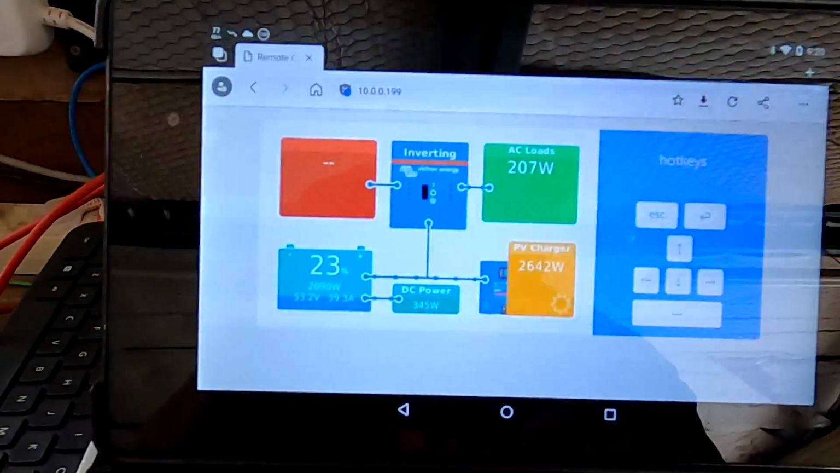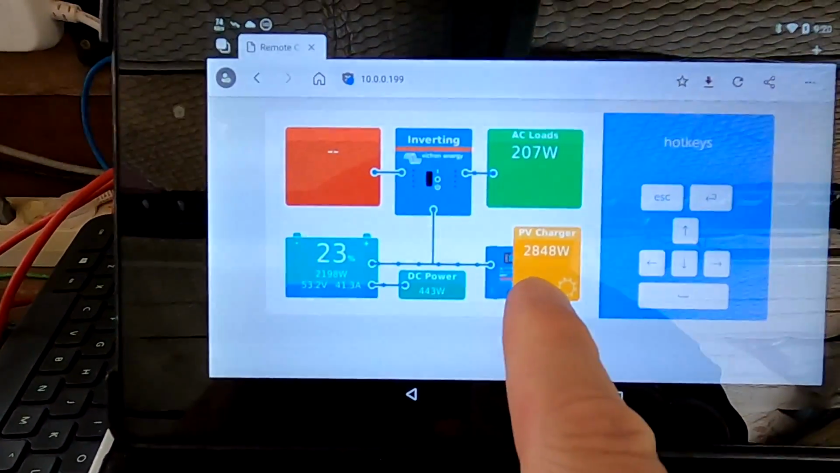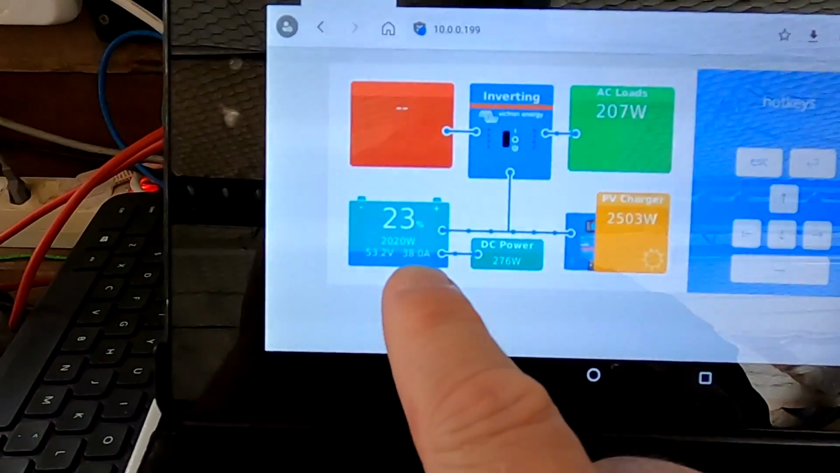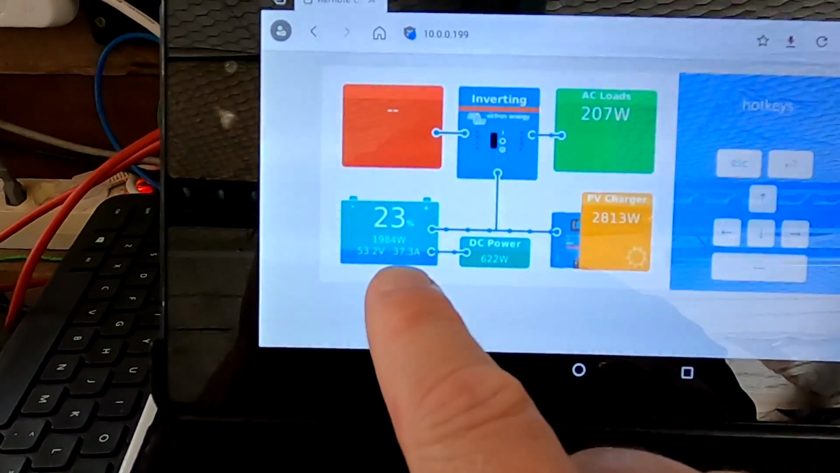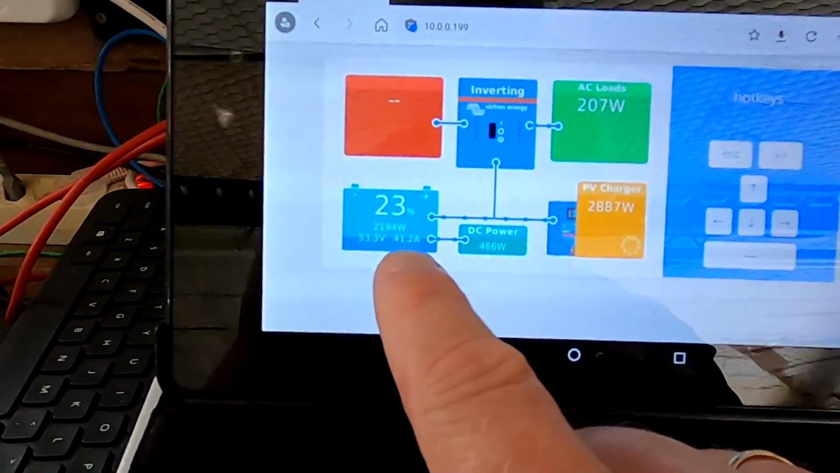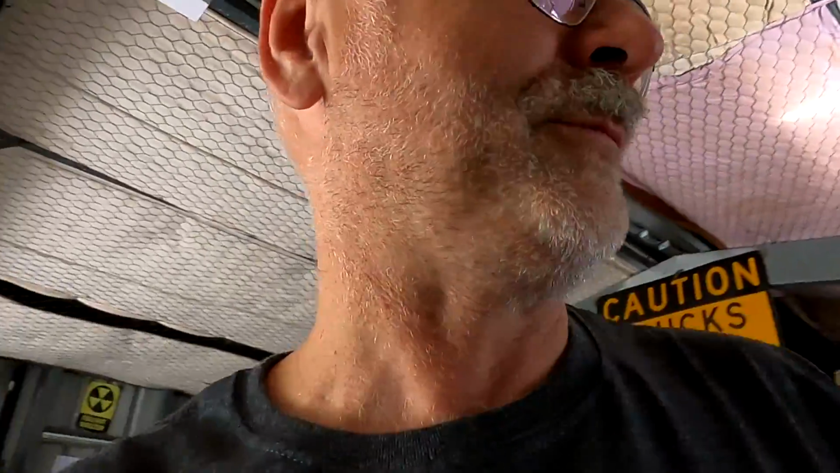So it's early in the morning, 9:20, and you can see we are charging with almost 3 kilowatt already. 2.1 are going into the battery. So 37 amps, 41 amps, it's increasing now. We will get around 50, 60 amps today. It's a sunny, hot day here in Australia. And I want to show you something.